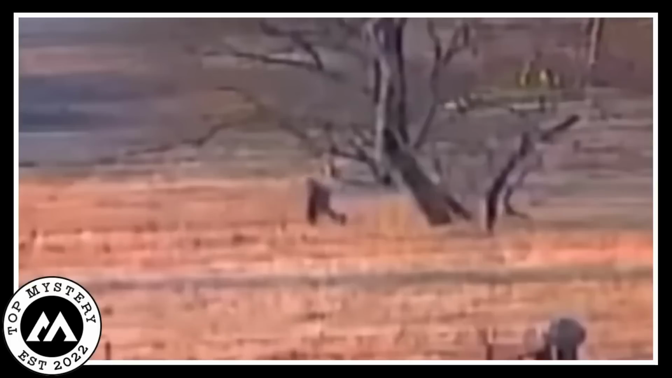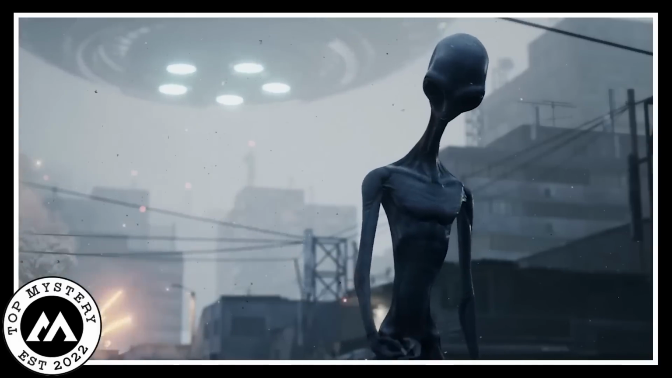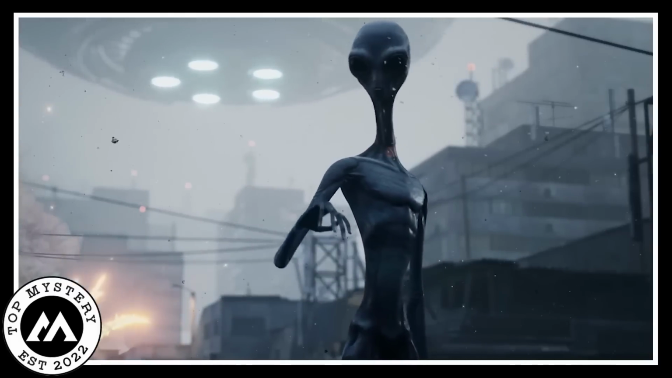This huge thing moved strangely, kind of mysterious. The camera was far away, so it couldn't show the details. It felt like the creature was from another world, making everything around it feel not quite real.